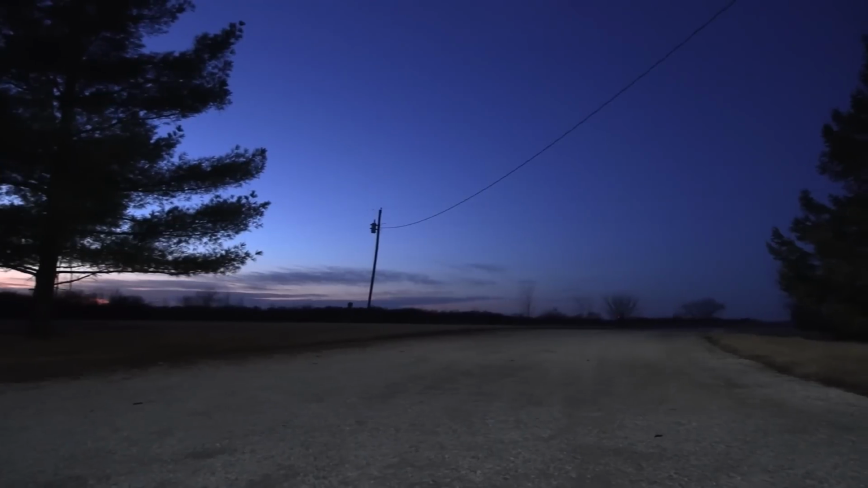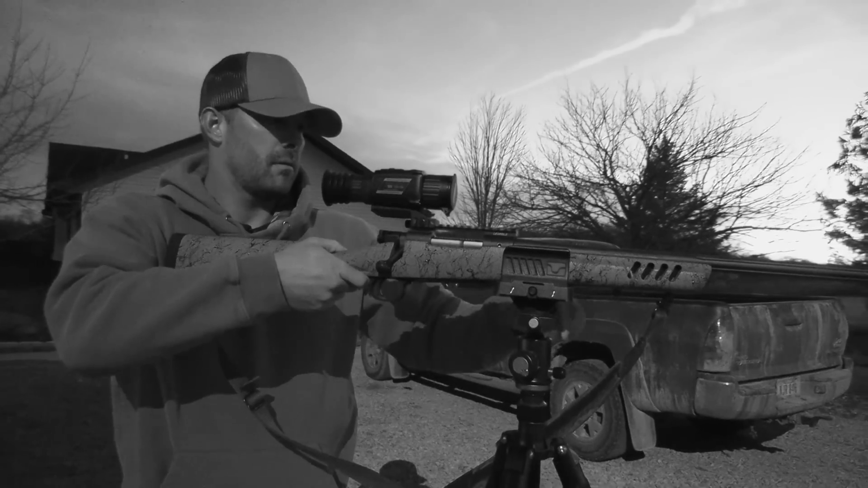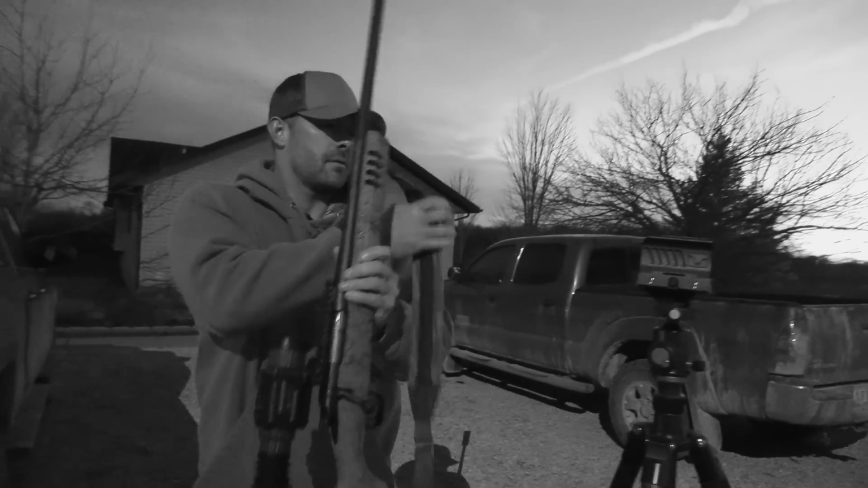Some sort of back cover if you've got that moonlight, because we've had coyotes come out when we're standing in the wide open field at night, and they catch just a little bit of silhouette and they're gone, because they are predators and they can see well at night. So we've got dark clothing on, and let's give it a whirl here. This first set here.